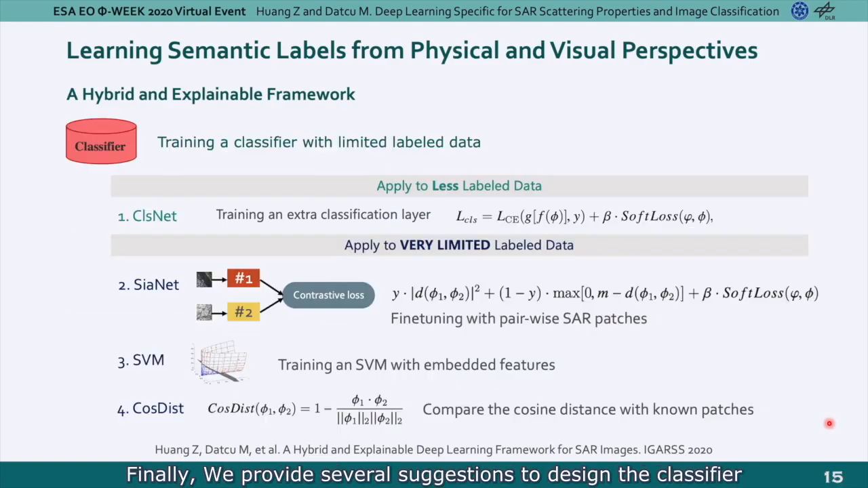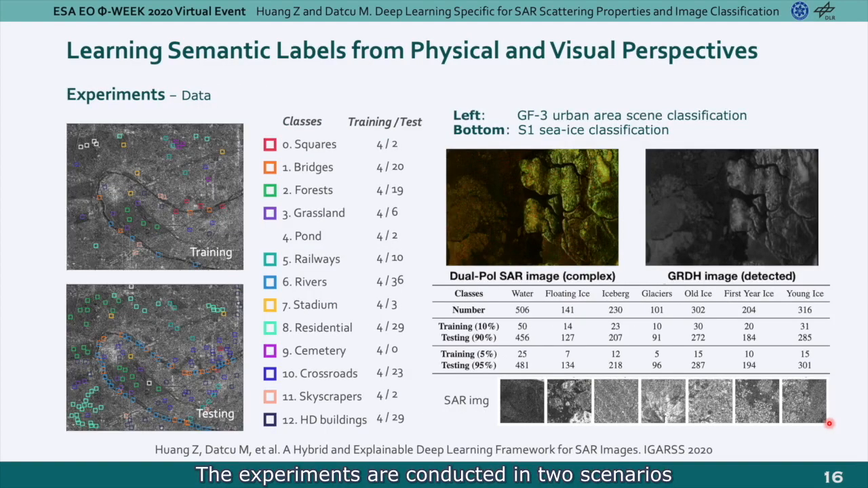Finally, we provide several suggestions to design a classifier, such as training a classification layer with a combined loss function, training a Siamese network with pairwise labeled data, and so on. The experiments are conducted in 2 scenarios. First is a Gaofen-3 SAR image in Paris City with several fine-grained classes annotated, and only 4 patches in each class are used for training. And the second is the Sentinel-1 SAR image for LCZ classification with more samples than the previous one.